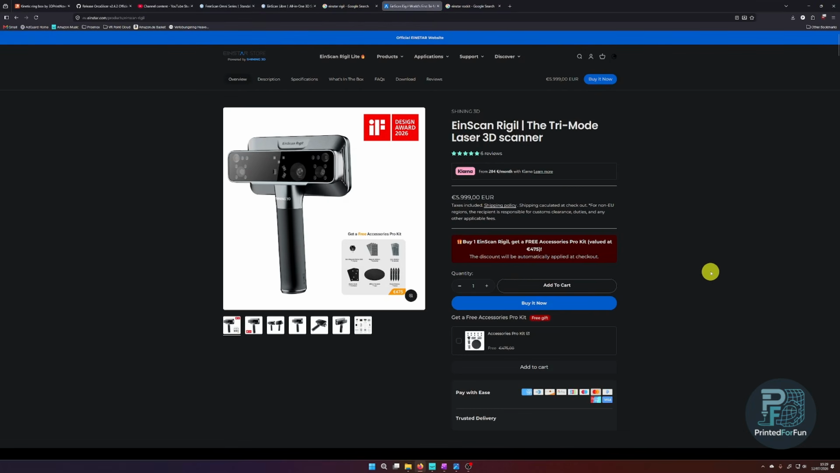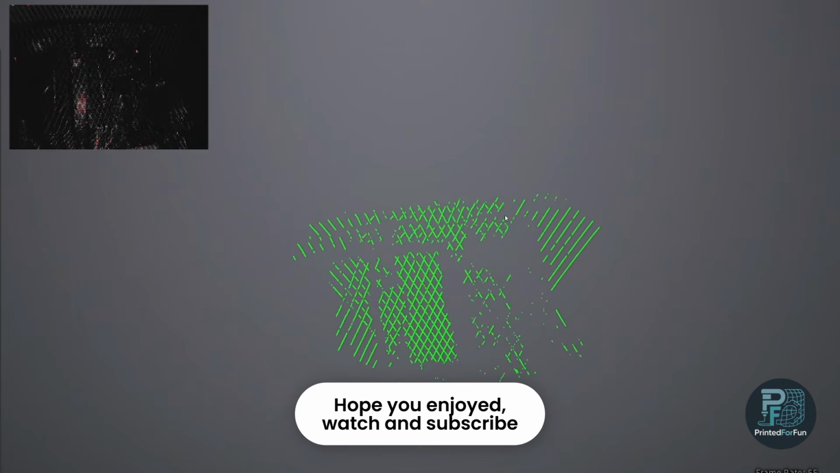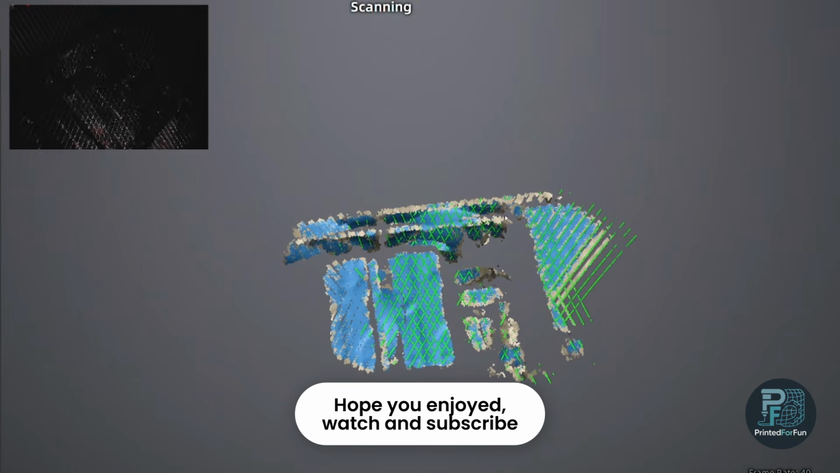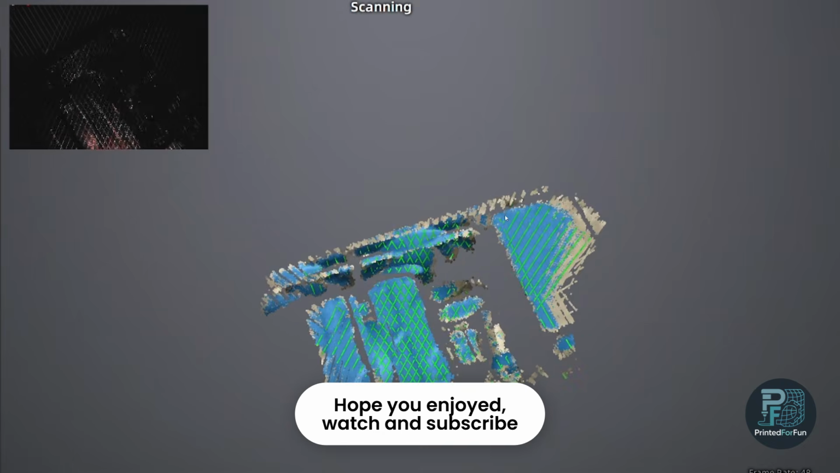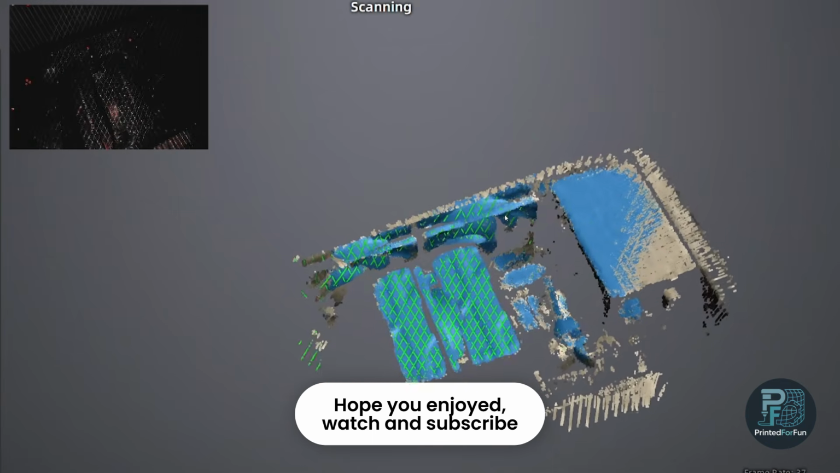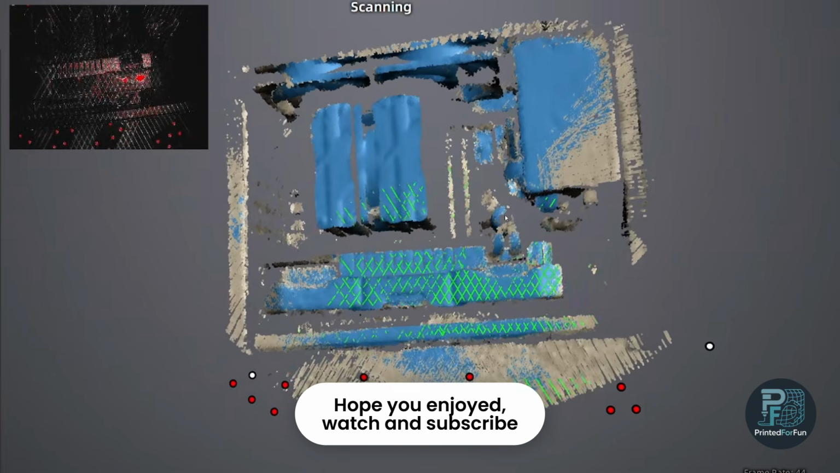Some people say the price is maybe a bit steep. I don't think so. For a hobby user, having a 500 euro printer, 6,000 euros for the scanner will be quite expensive. So as a final remark, I'm very excited to see what comes next from Einscan or Einstar or Shining 3D in the personal lineup, and hope you got a bit of an impression what the Rigil will do, and it may help you decide what scanner is right for you.